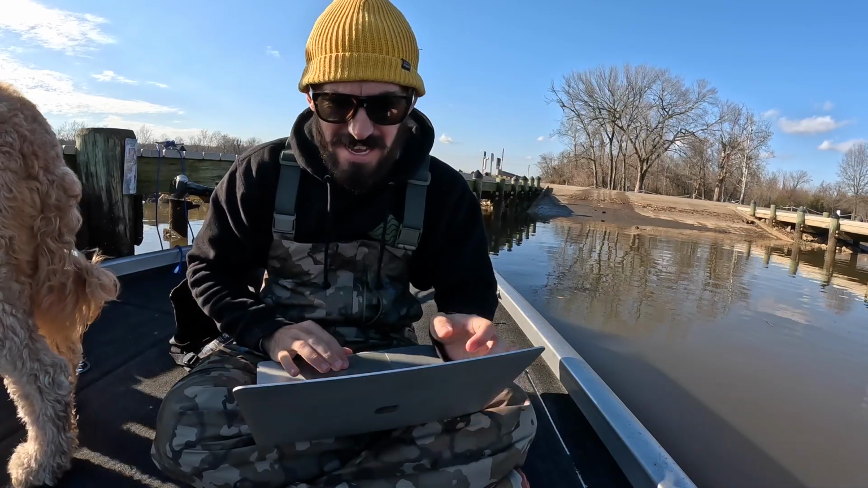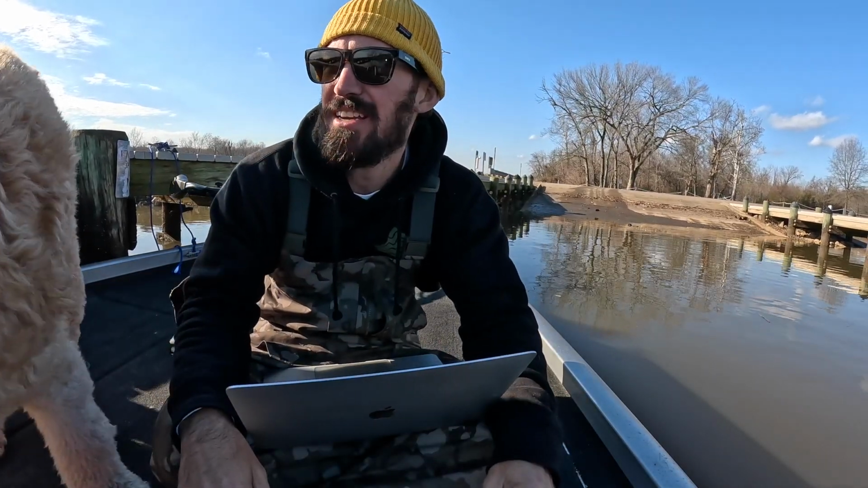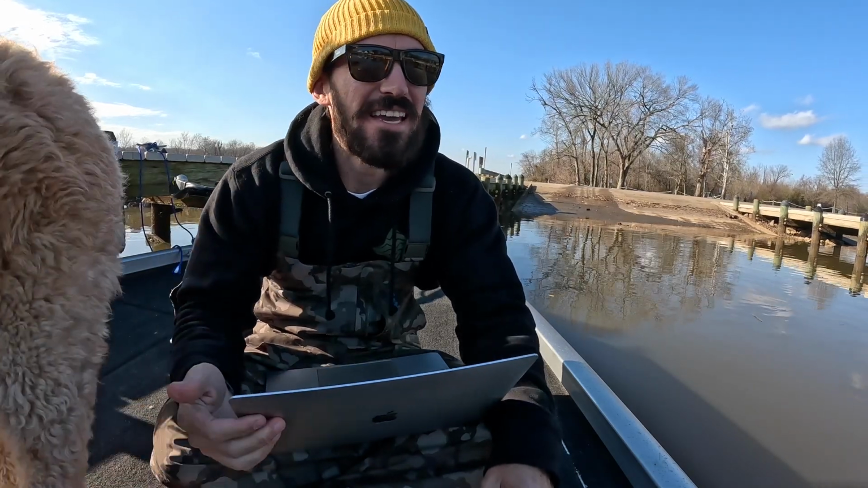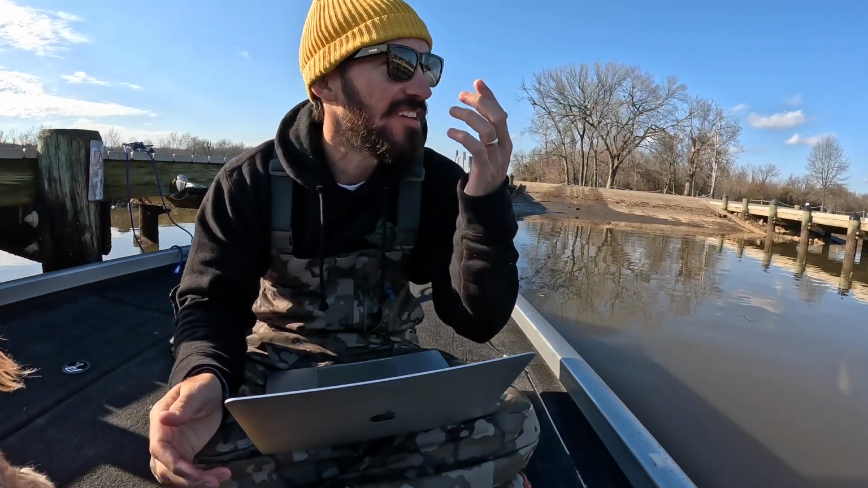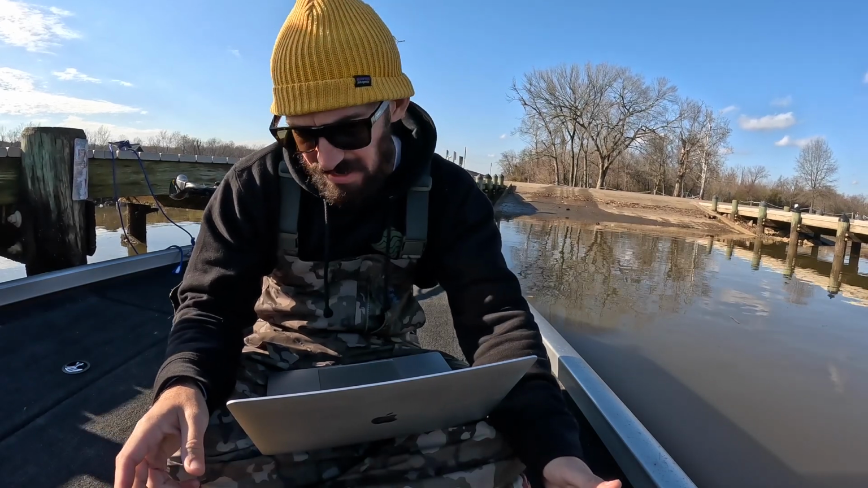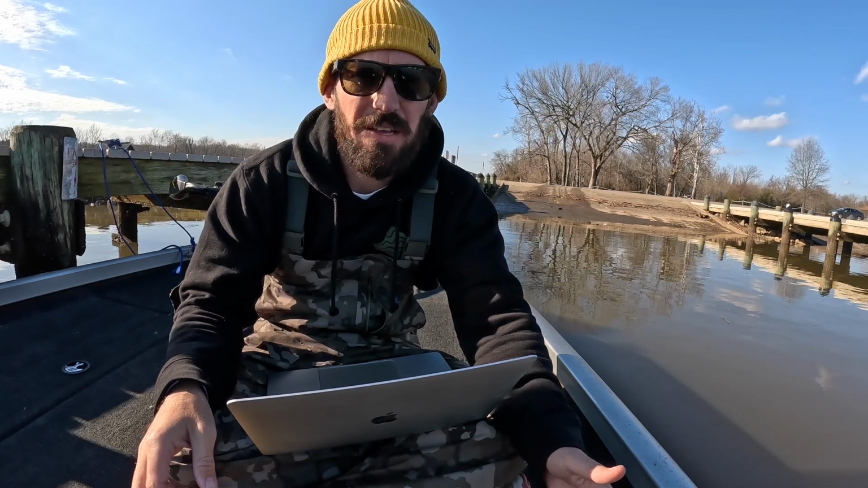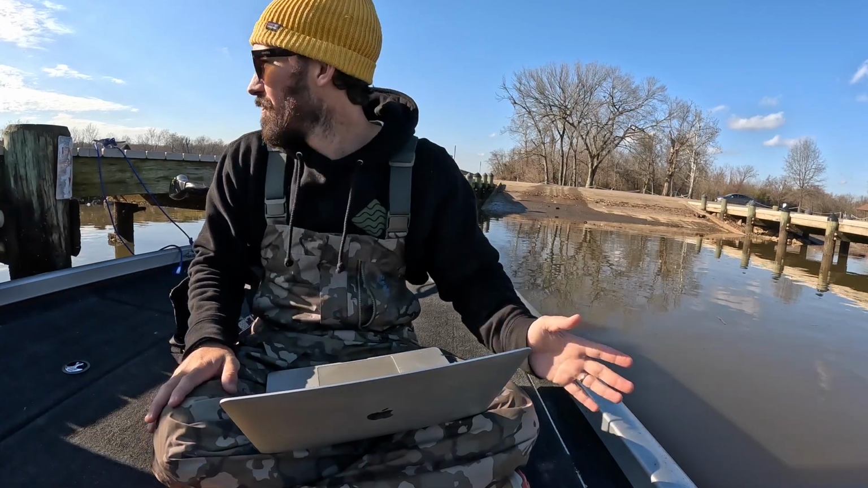So it is the Friday before New Year's weekend. New Year's Eve is on Sunday. Thankfully for my sake, my work lets me out early on the Friday before, so I'm at the boat ramp. It's almost 2 p.m., answering one last email, and then we're gonna go fish for a bit. We're here at Osborne Landing.